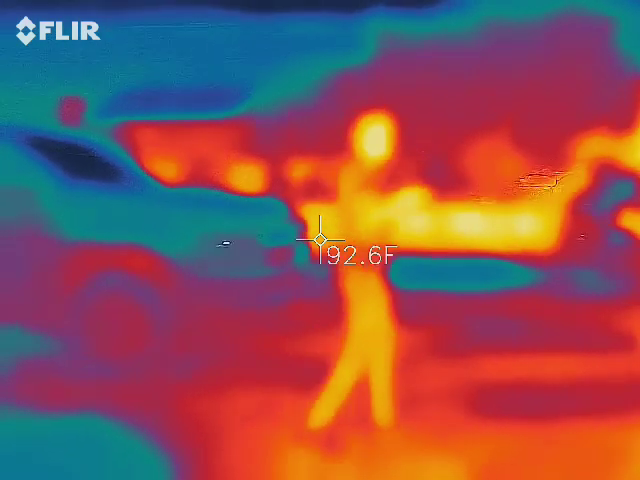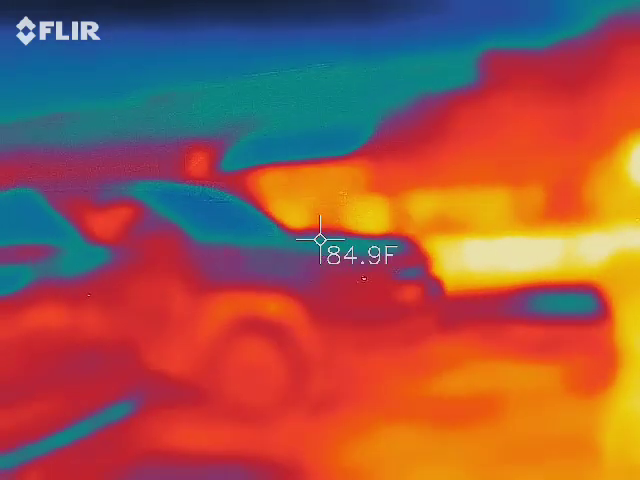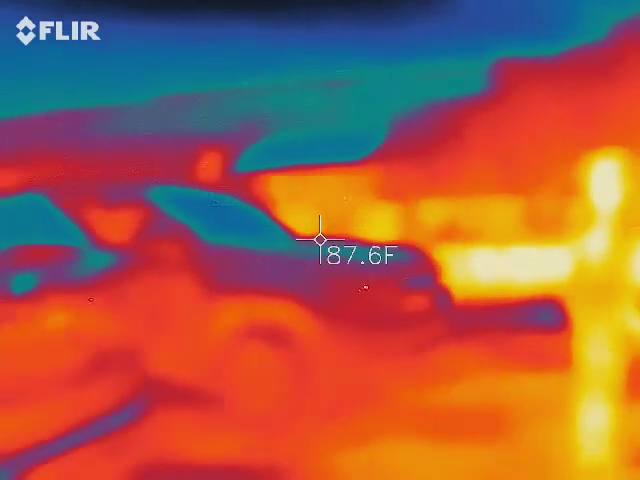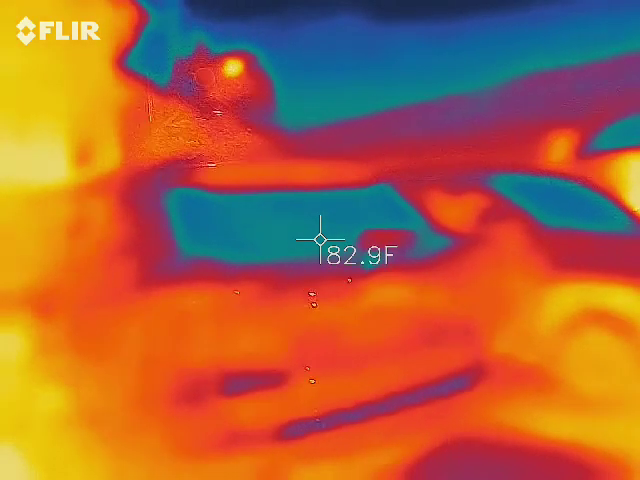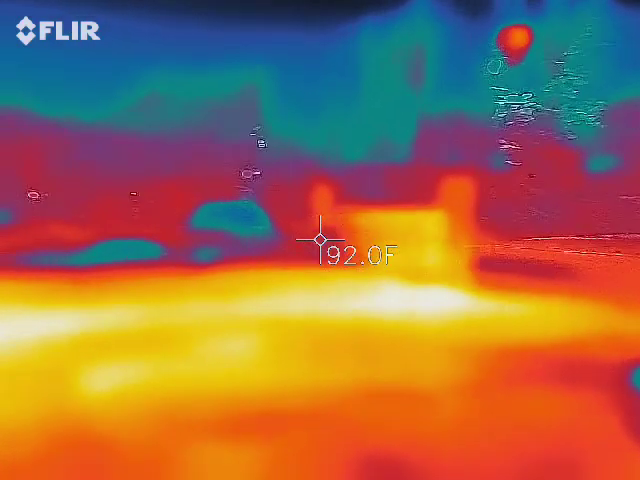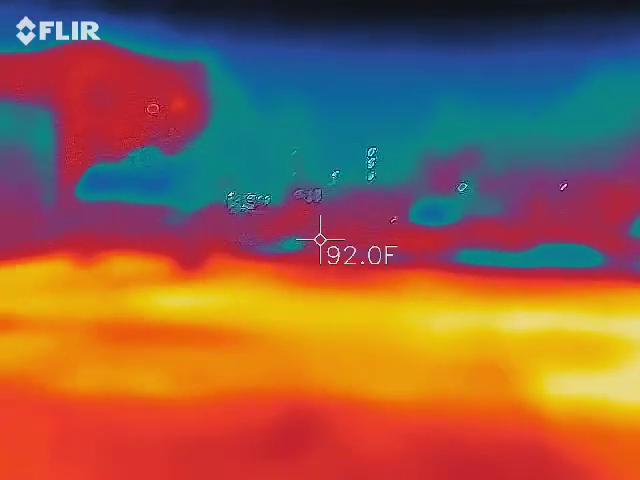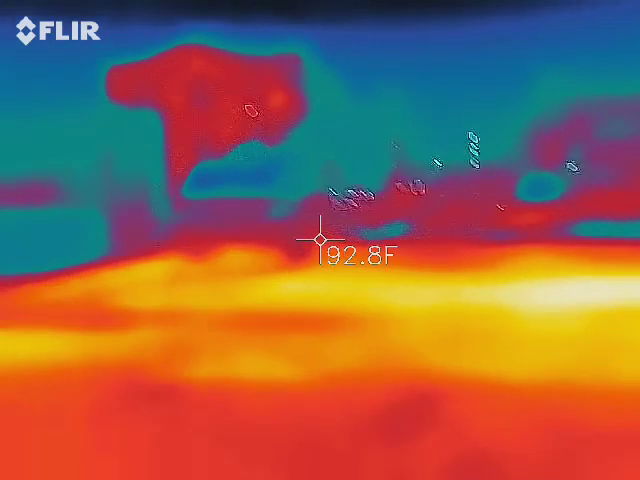What are you running for? Like anything lower than 80, like a 10 to 15 degree drop. But some things are going to be.